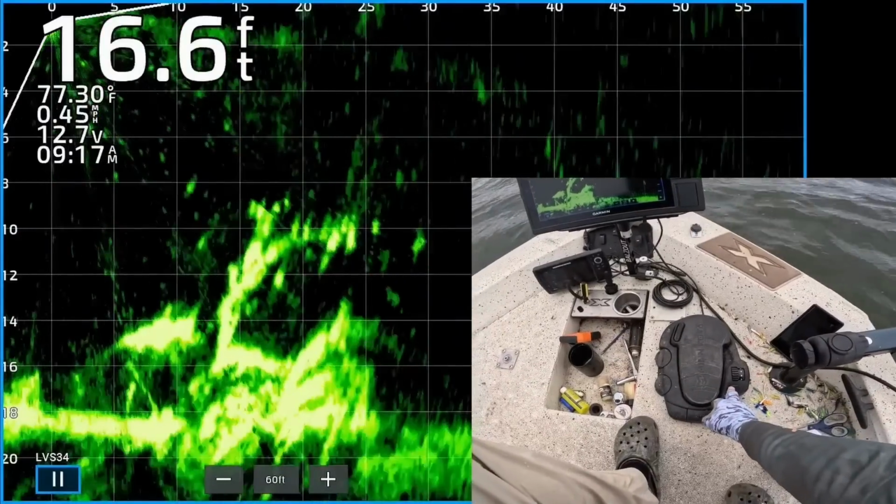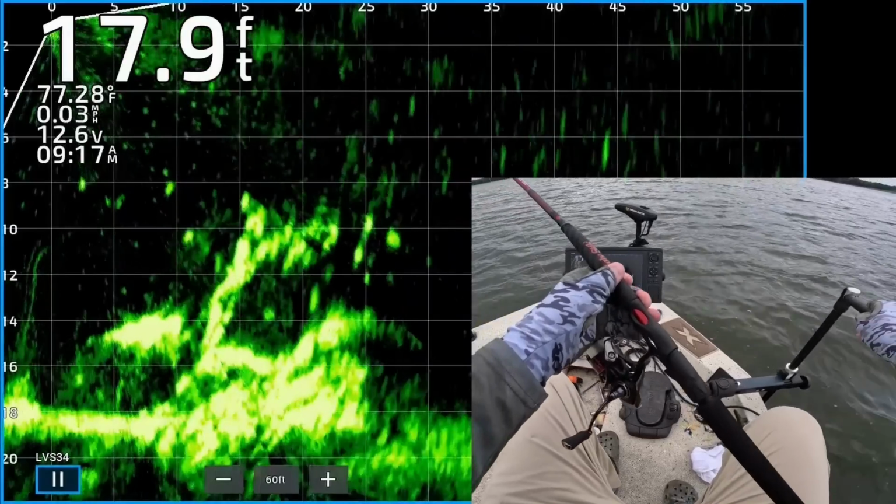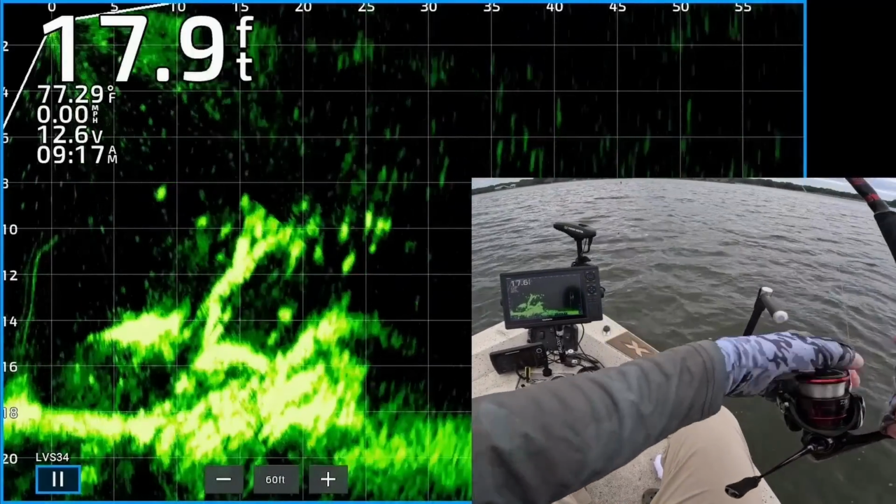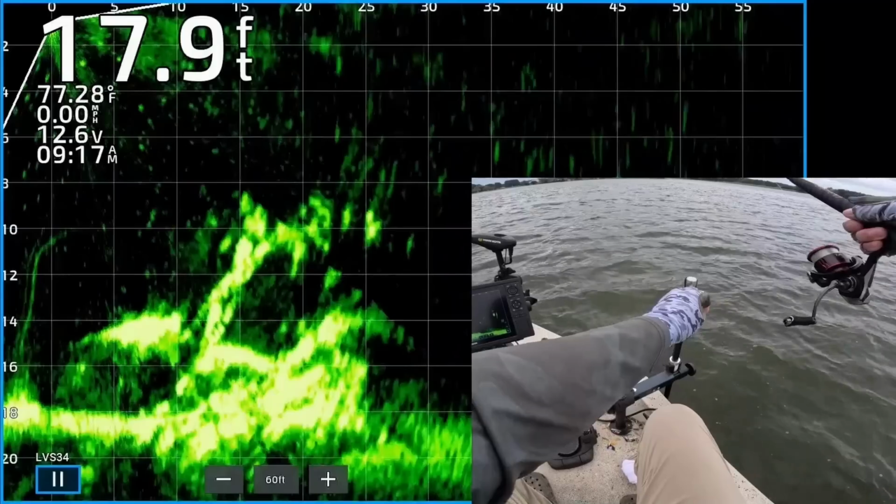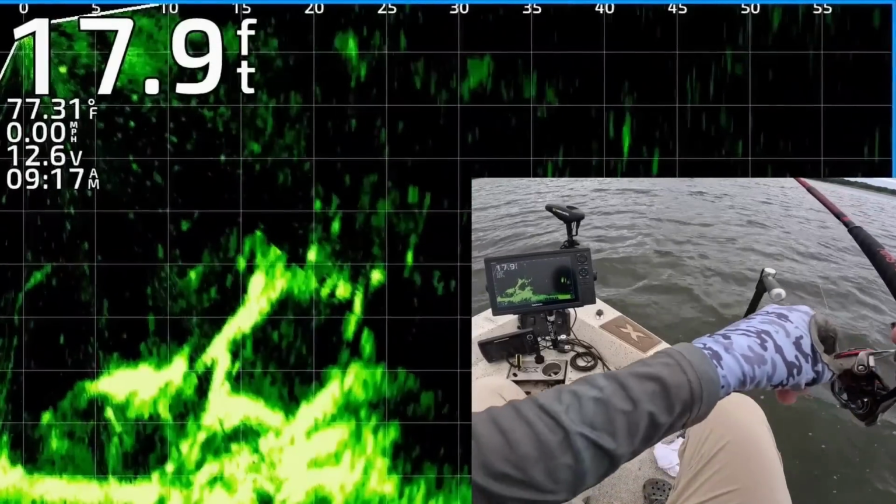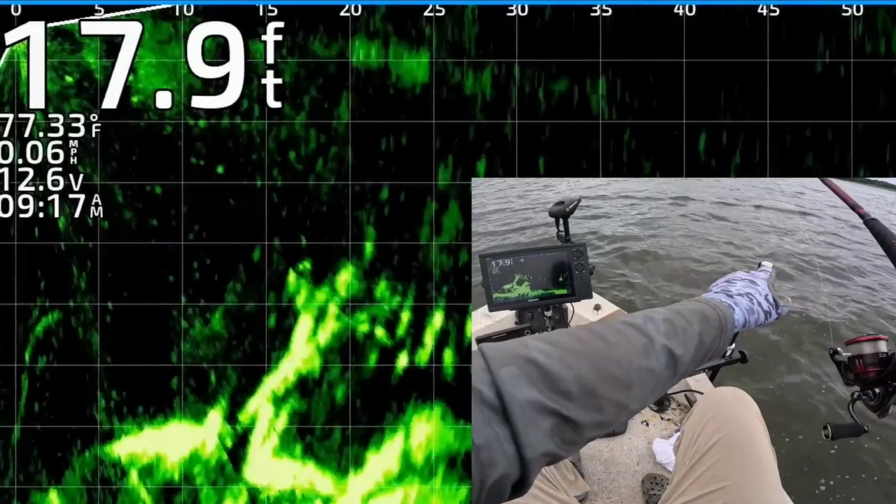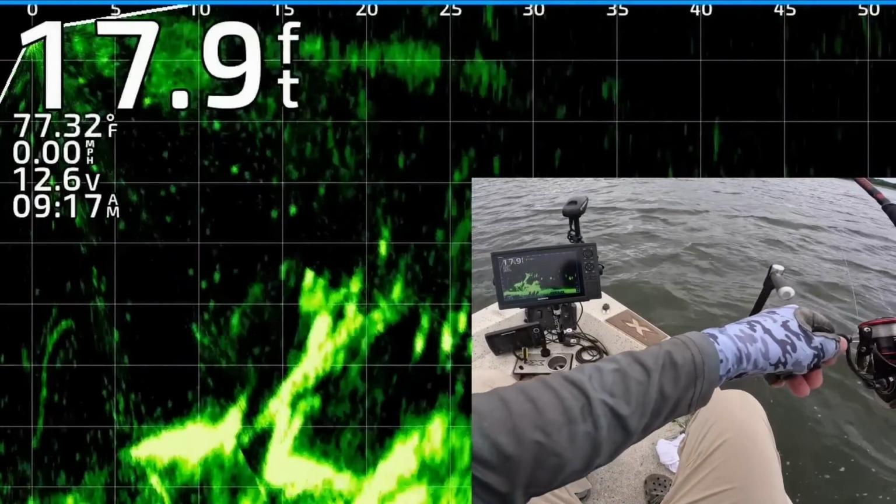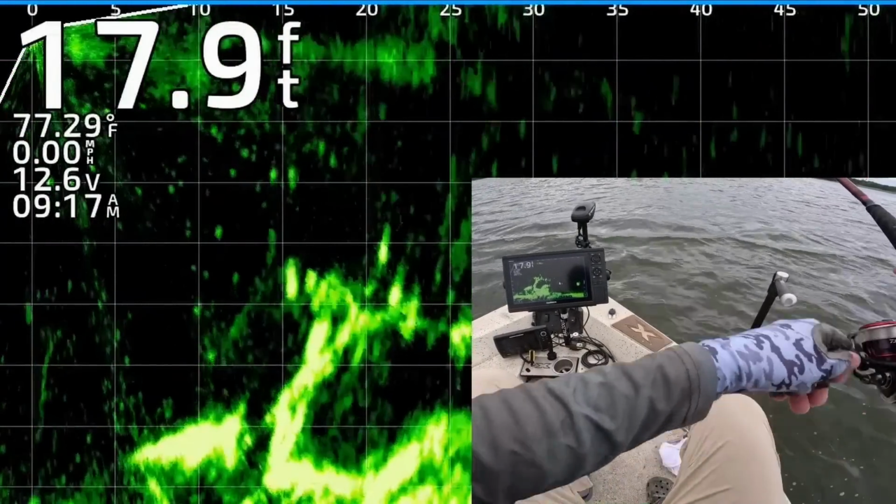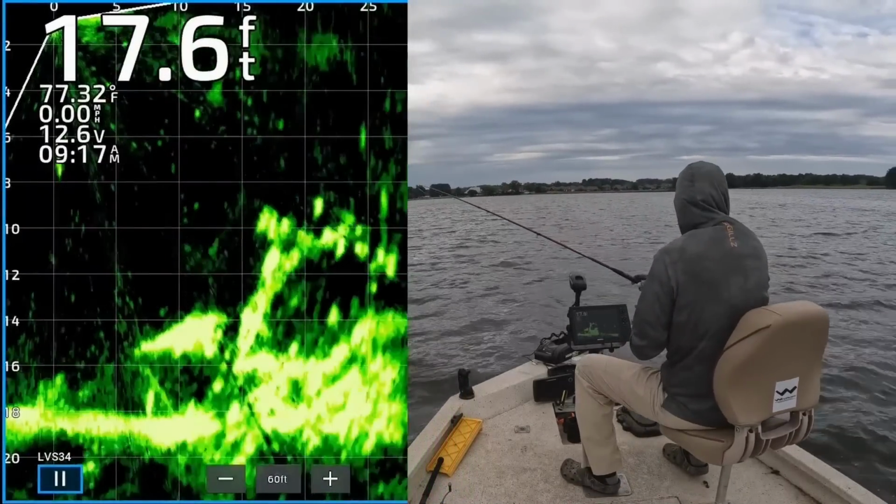It is summertime in Mississippi. Thank goodness it's overcast. The wind is ripping with gusts up to 20 miles an hour. Hopefully we're going to catch some good ones today. There is a nice looking treetop with a bunch of fish on it. I'm hoping they're crappie. I'm dragging it across the top of it. Looks like one of them is chasing it right about now. Yeah, he got it. That's a crappie.